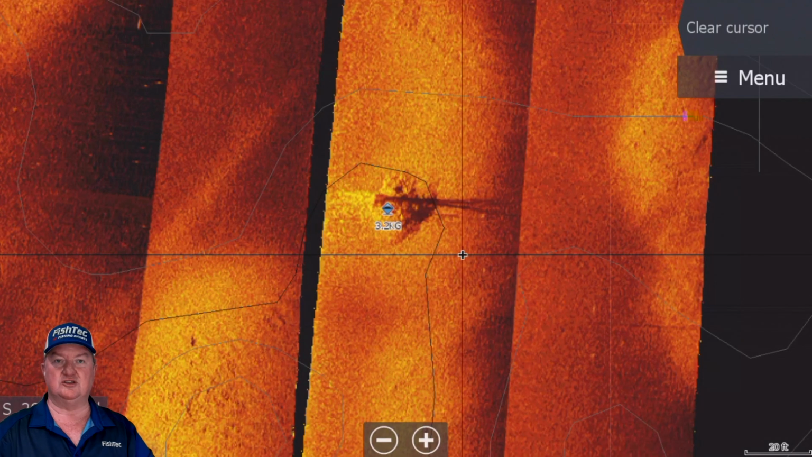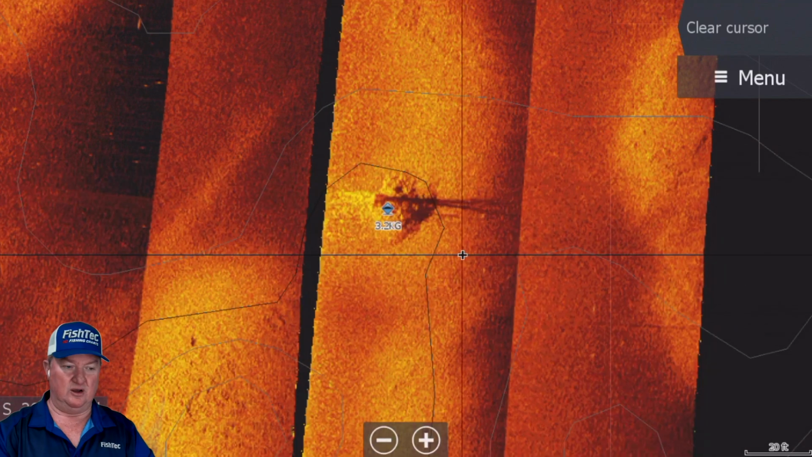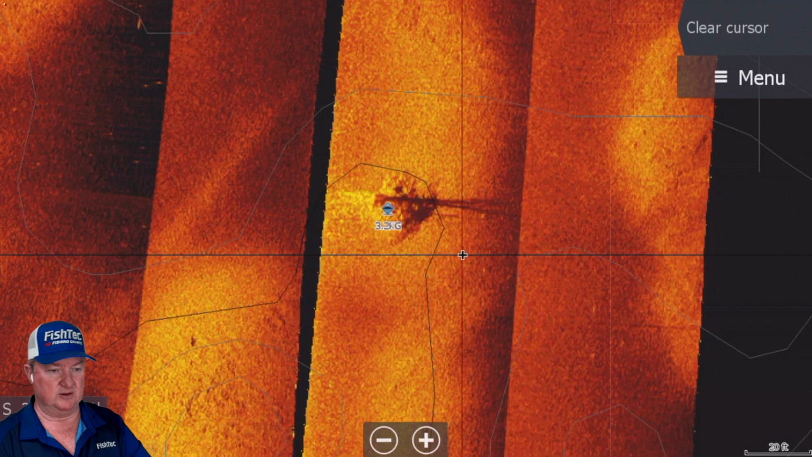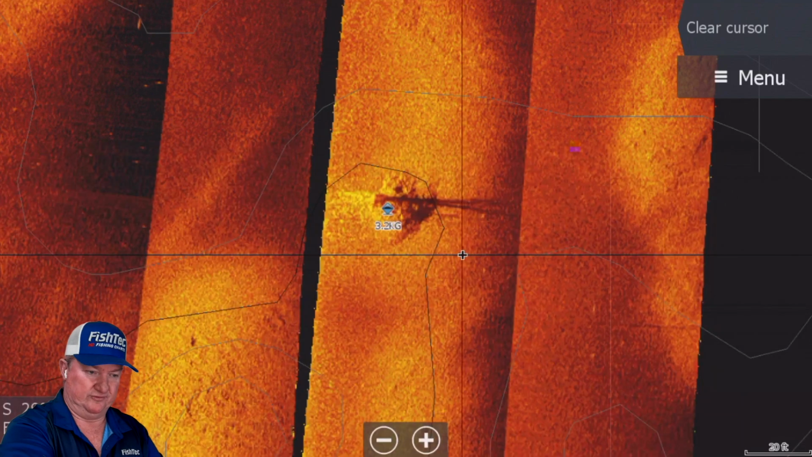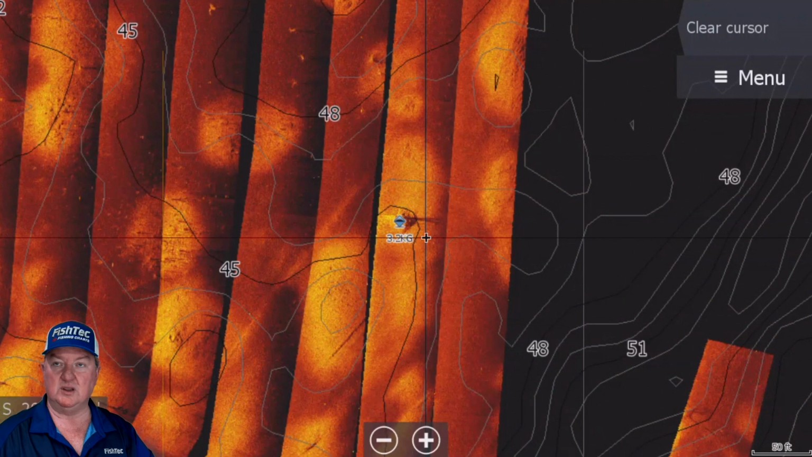Right, so we said we're going to reverse this whole thing. Now we know the spot, we've live scoped it, we know what it looks like, we know it's a good fishing spot. What if a situation like this happens? No fish. You scan it, the fish aren't there. For that time, you can always come back later.